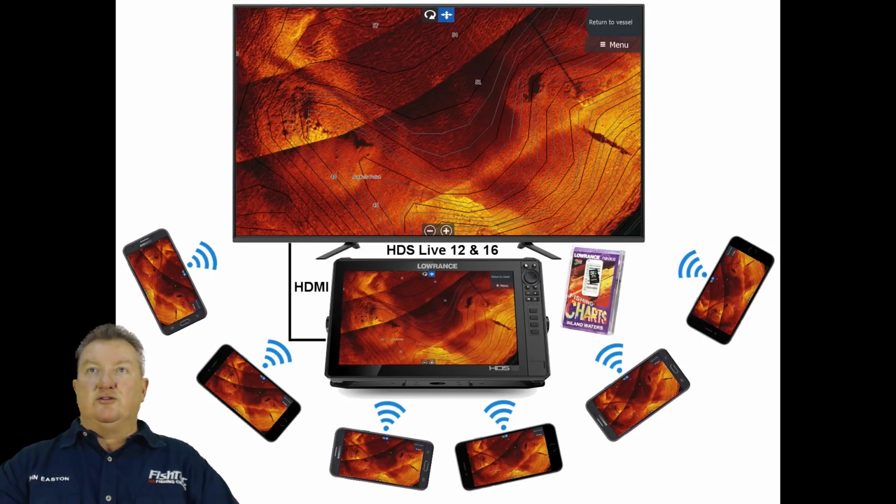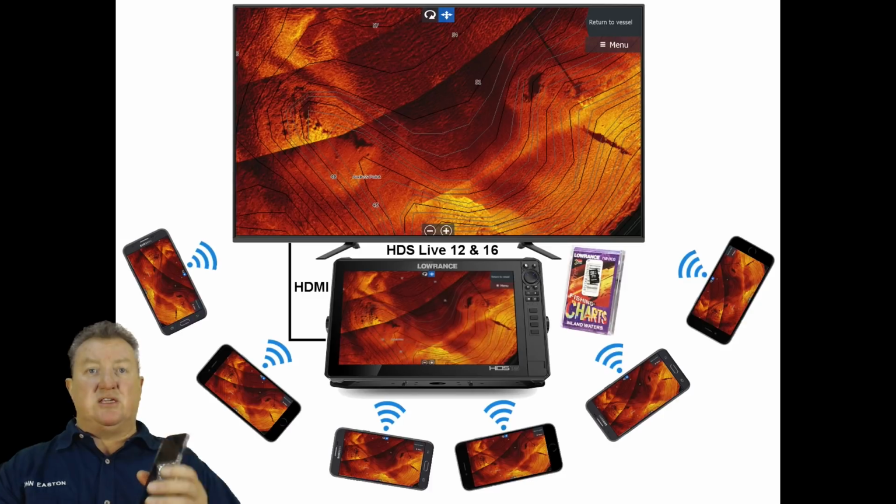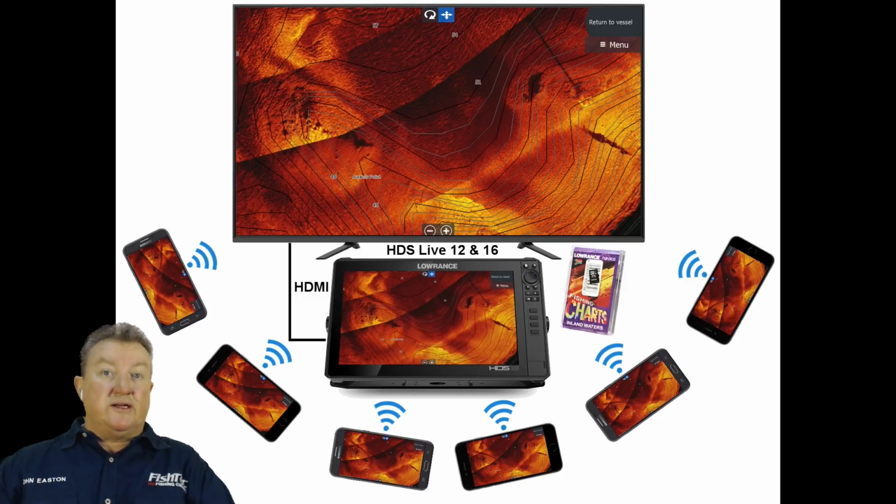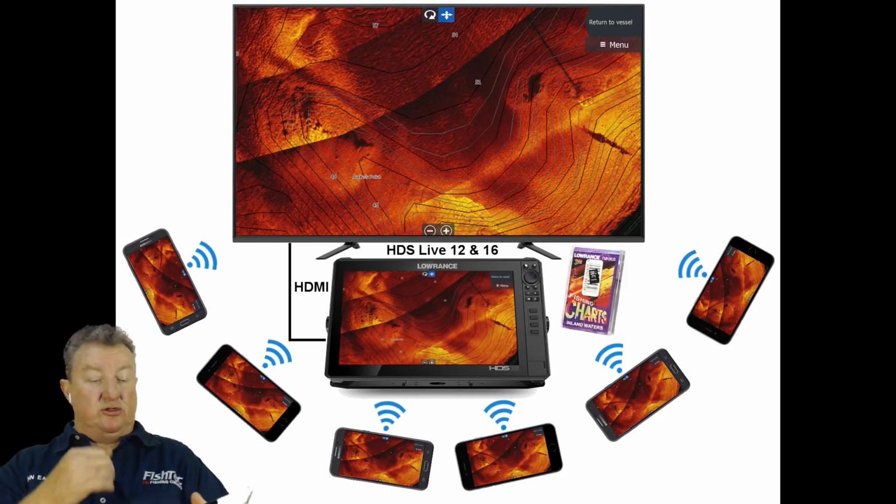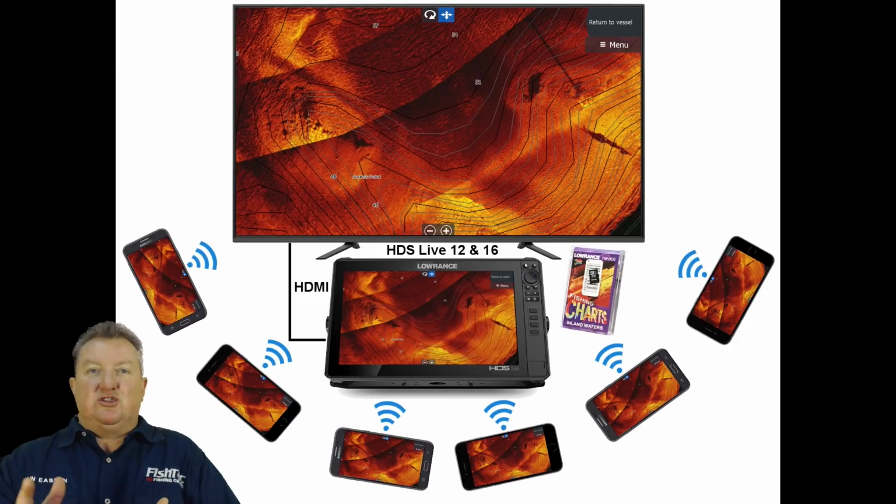Now, how does everybody else connect to it? It's easy. You take your phone. Everybody's got a phone or a tablet. Look, it's obviously better if you've got a tablet, or your kid's got a tablet, or your wife's got a tablet and you don't have a tablet. Grab the tablet. You know why? Because it's bigger and it's easier to work with. You now have a 10-inch unit.